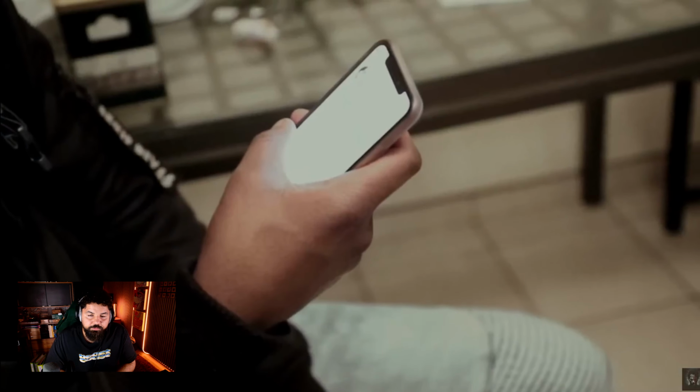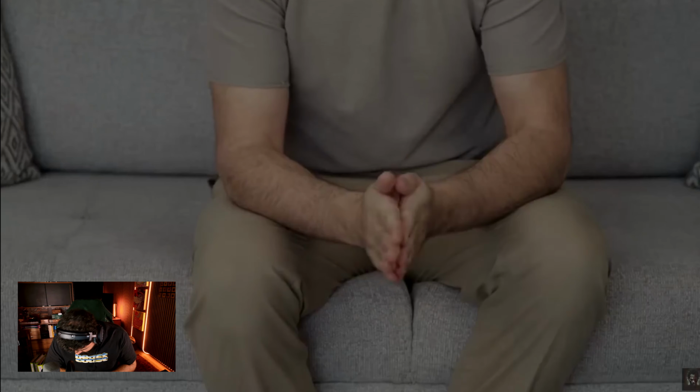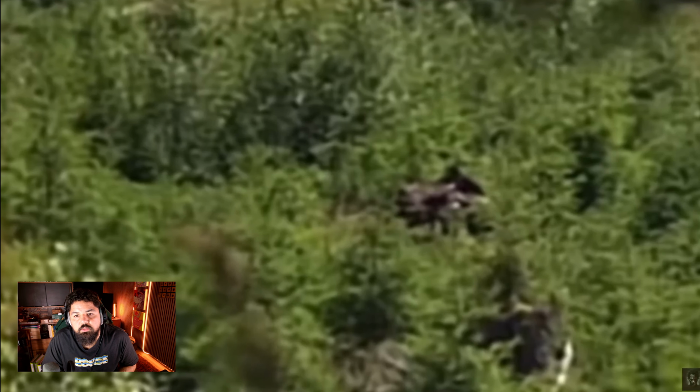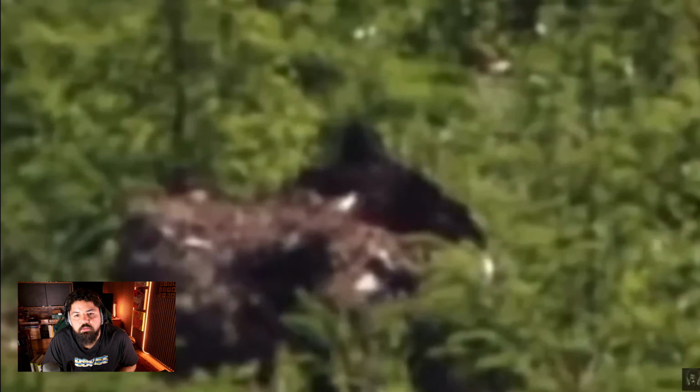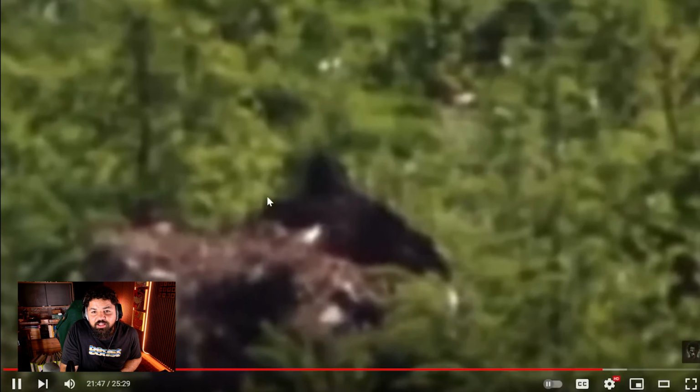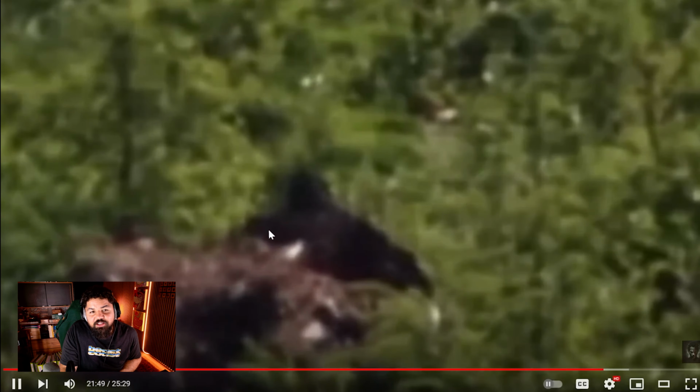The hiker was definitely freaked out and didn't know what to do. So he decided to upload the picture to the internet. What everyone said online freaked him out even more. The photo was just highlighted on July 6th, only a few days ago. This could be some serious evidence that might prove Bigfoot is real.